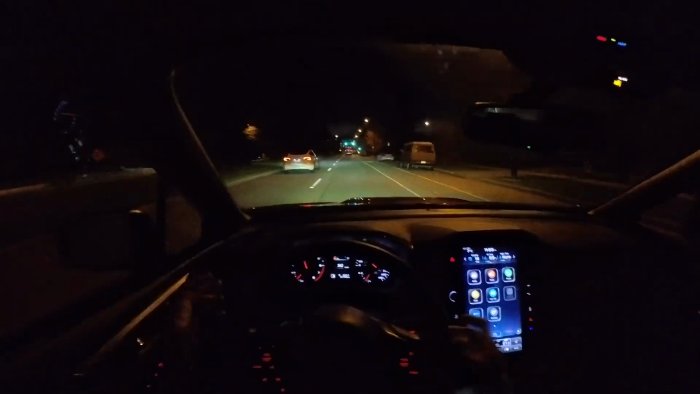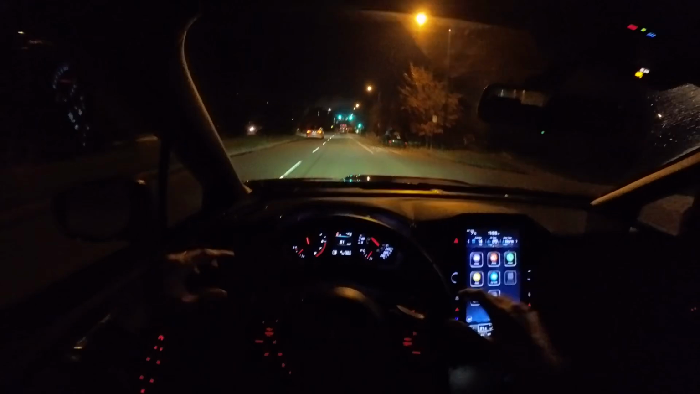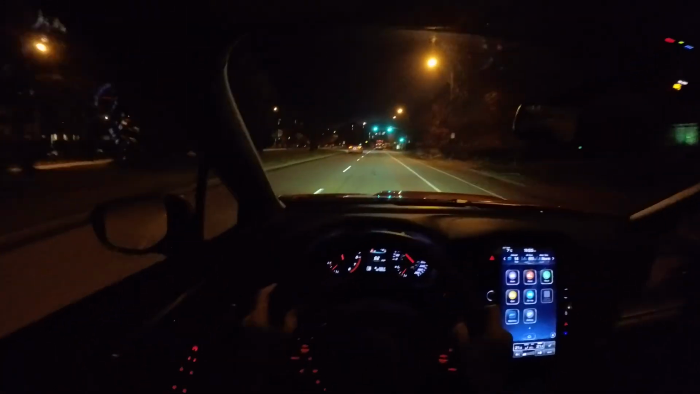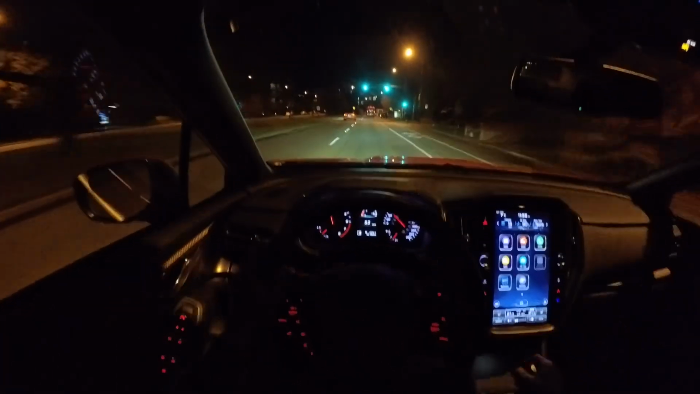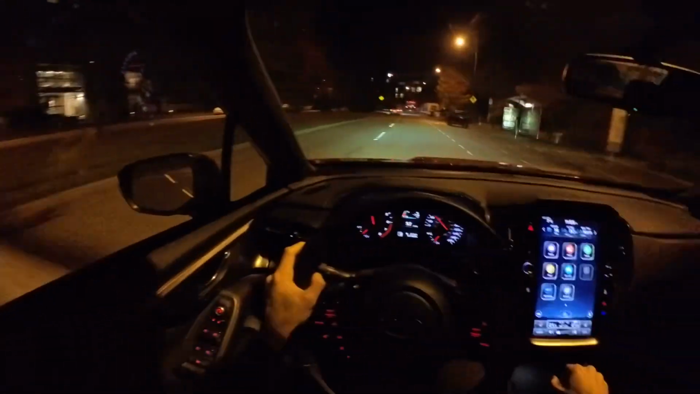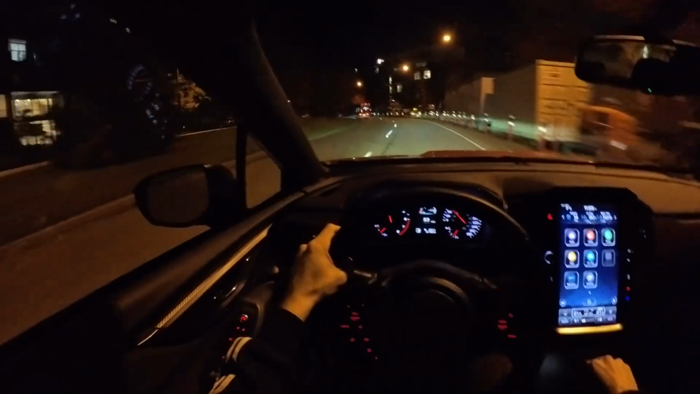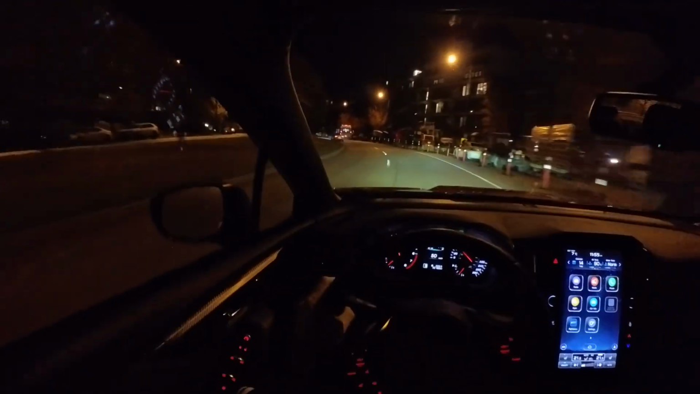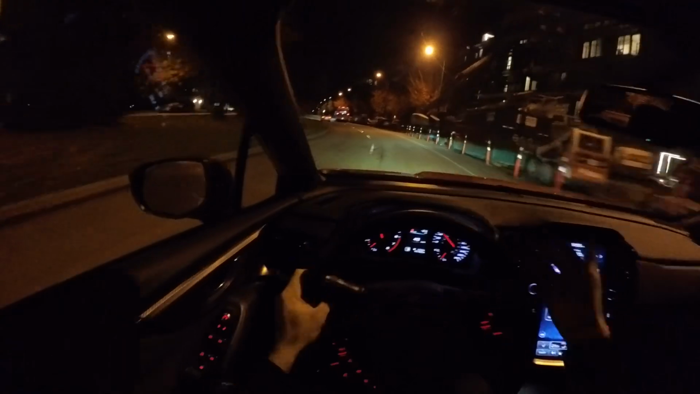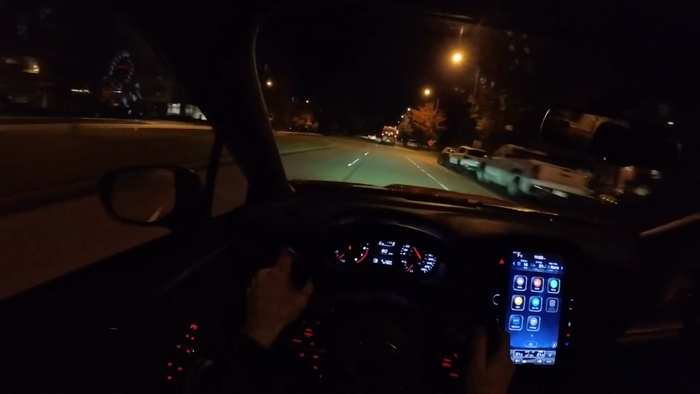And other than that, if you follow the channel for a while, you know that I'm also lowered now on springs. Lowered about 1.5 inches or so. And yeah, that's really helping around corners. Even right here, going around this corner, I can feel it.